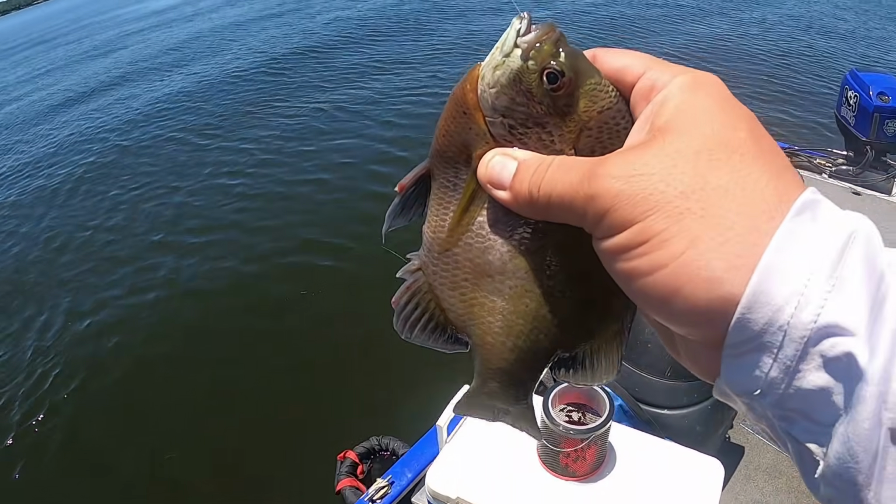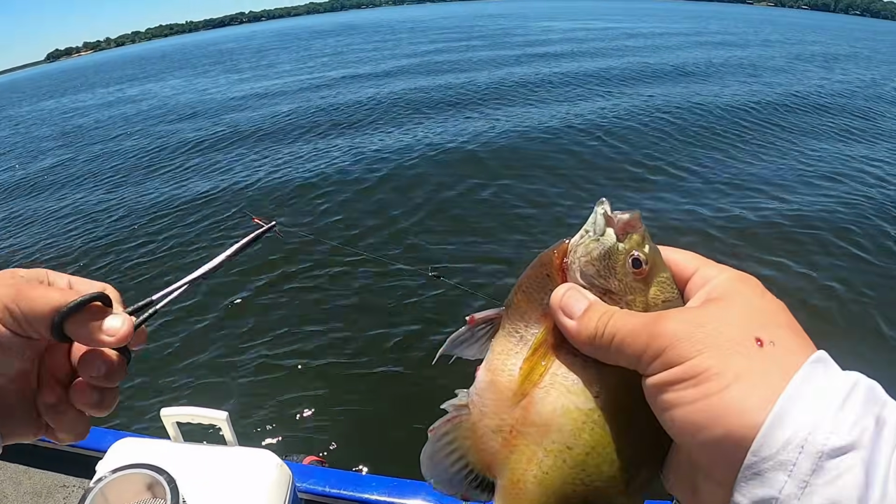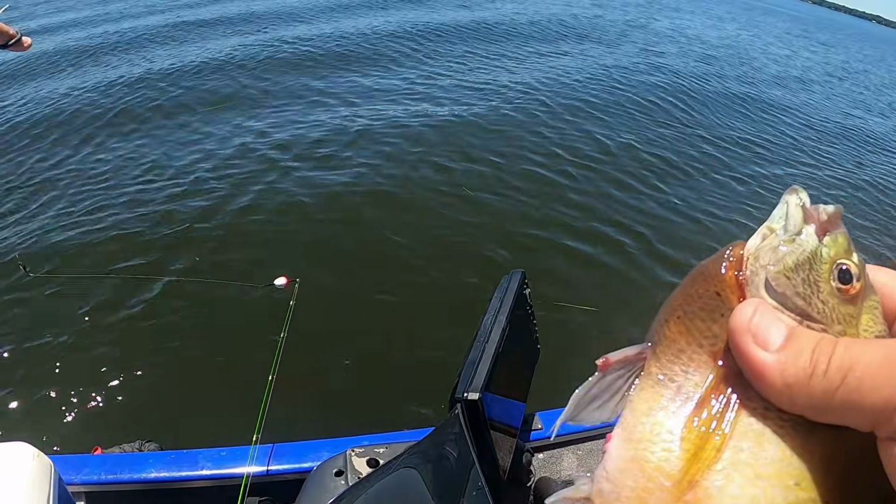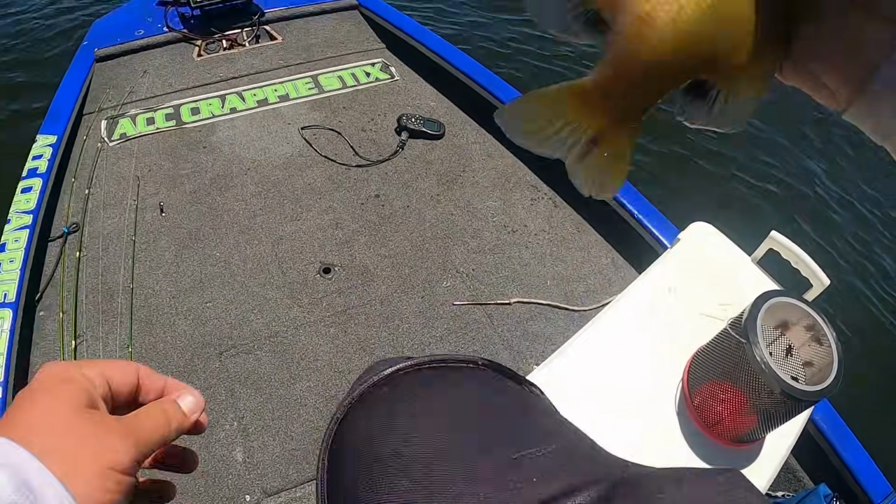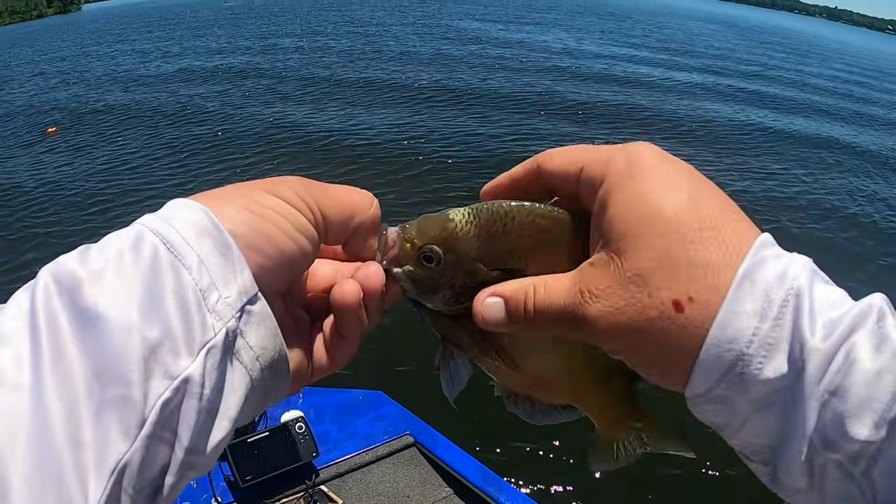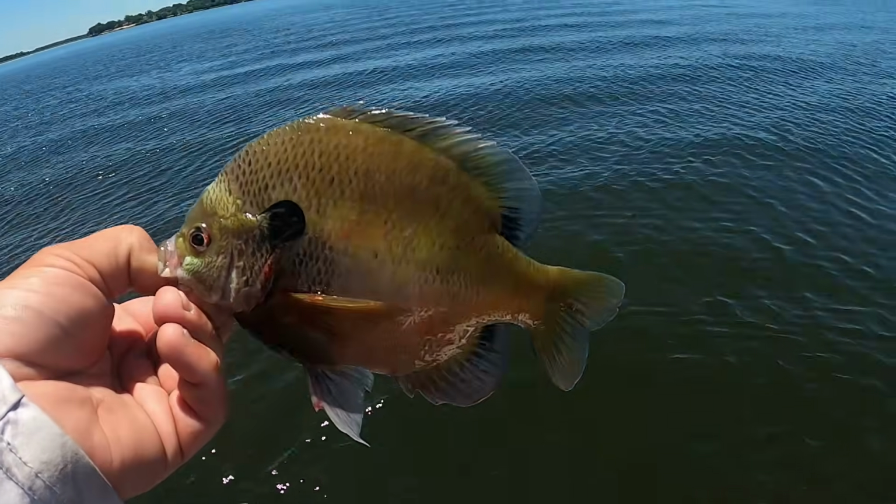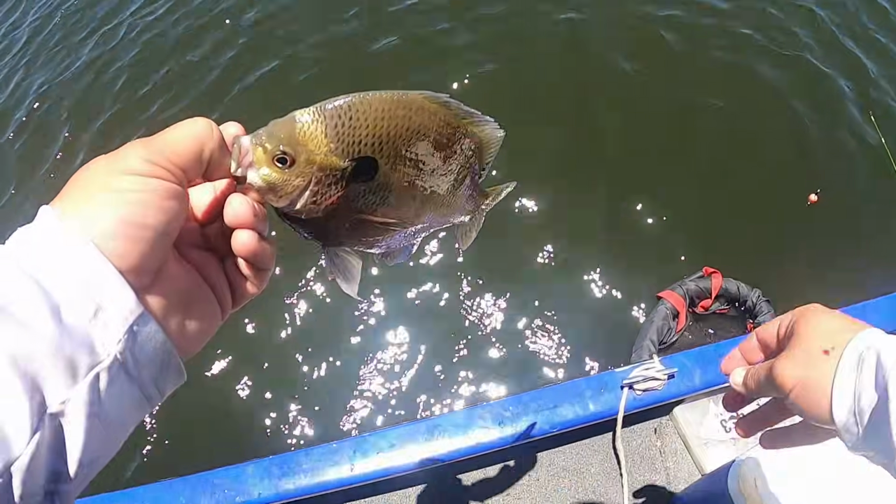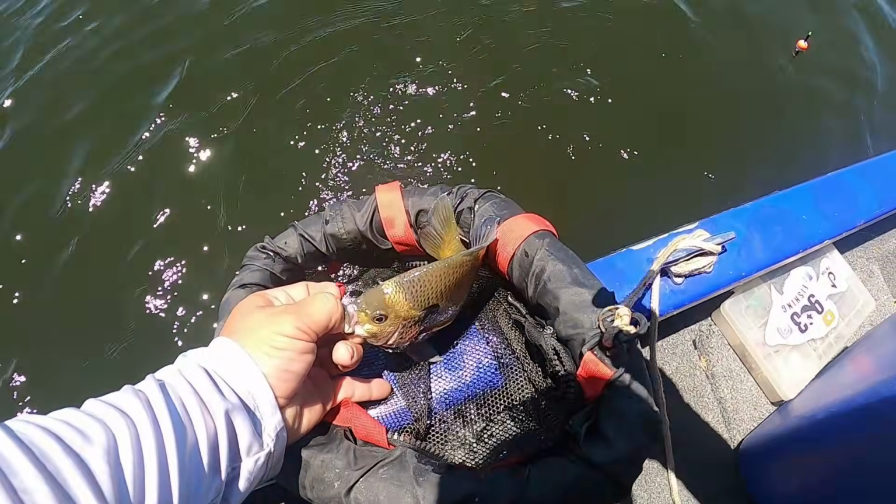Always have a pair of forceps with you. And look at that. Get that hook out. Just like that right there. And look at this, guys. First fish of the day. It looks like a male. It's all colored up. And then check this out, guys. Hopefully y'all can see it. Look what I got hanging over the boat today.